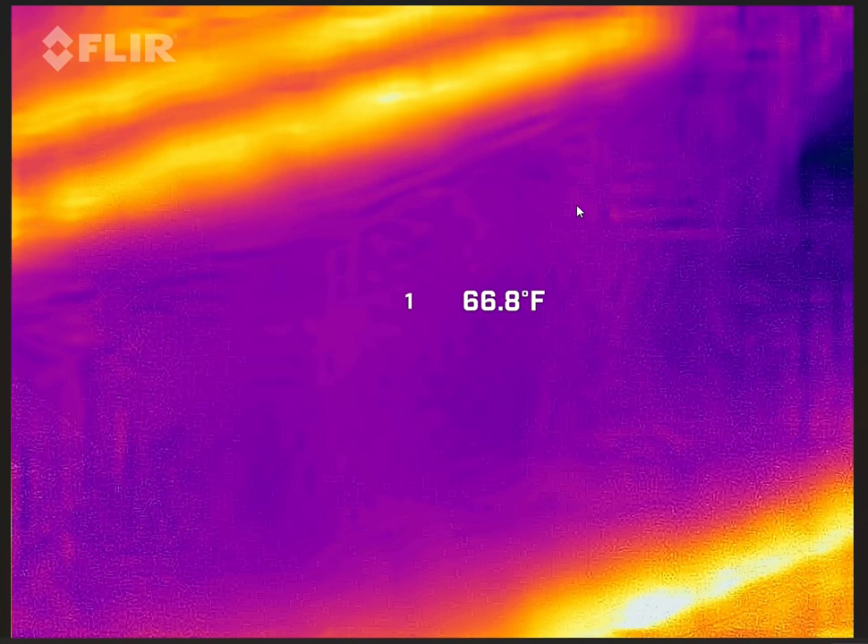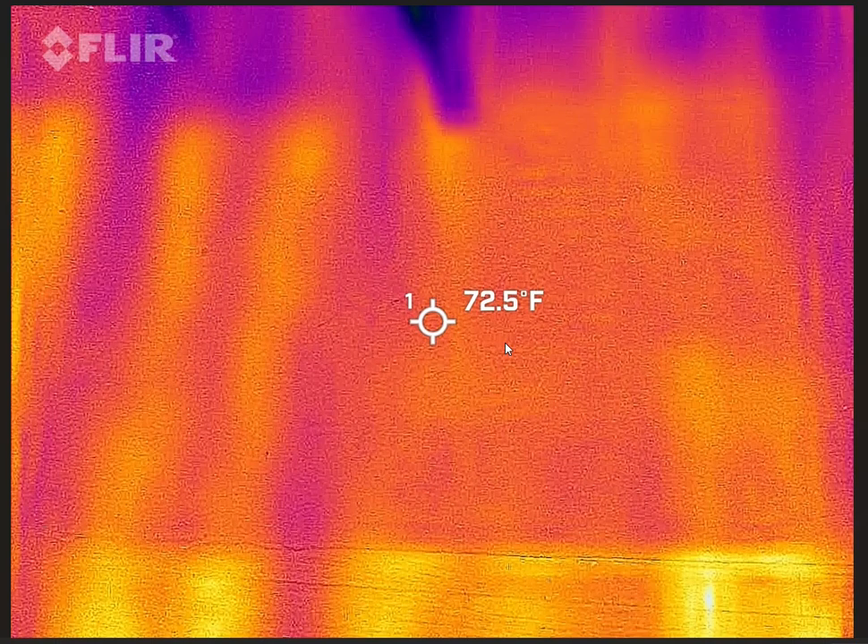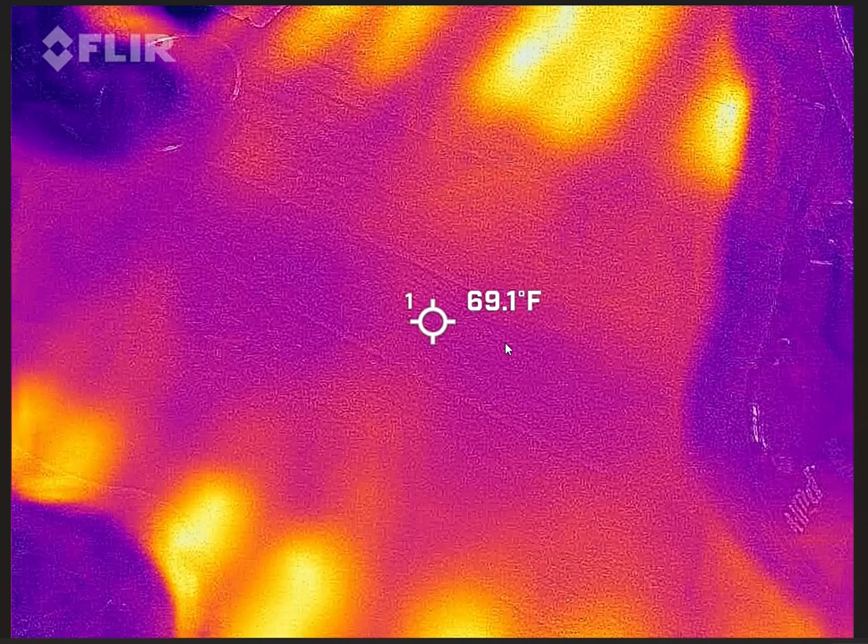There's a cold spot in between. There's structural bracing right here, so I couldn't put any radiant floor there. So that section of floor will always be a little bit cold to the foot touch, but that's fine because the majority of it is just keeping the house warmer more efficiently. There's a good example. So right here is 72 along this. The cold spot is 69.1.